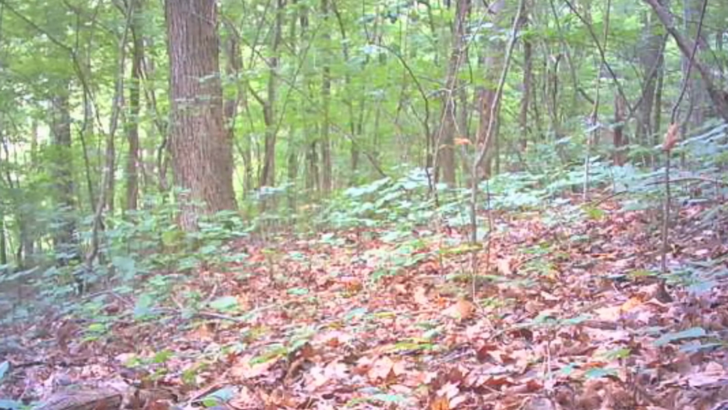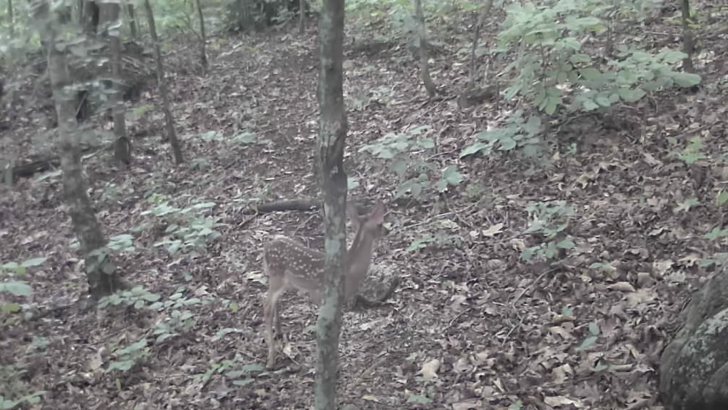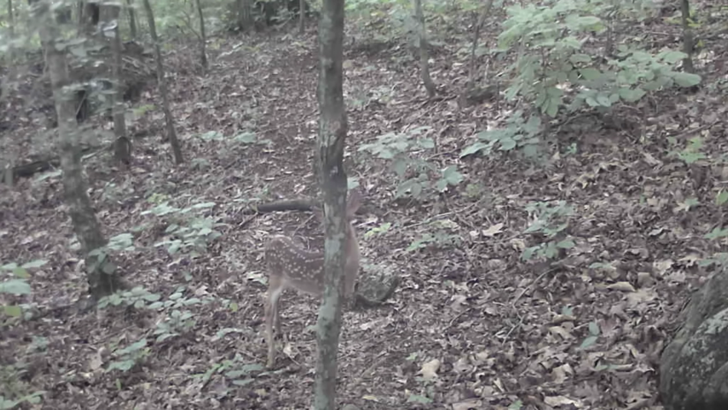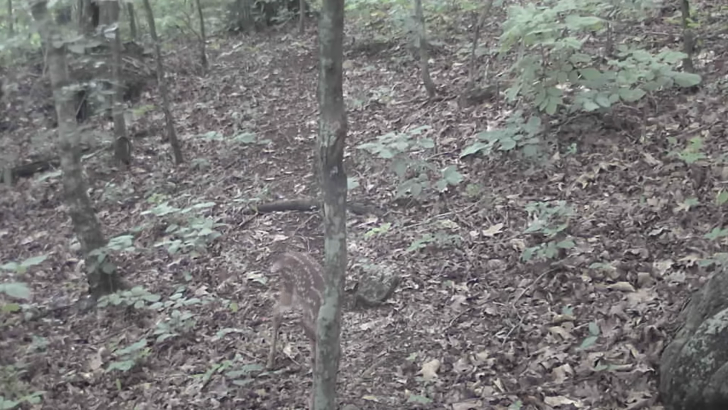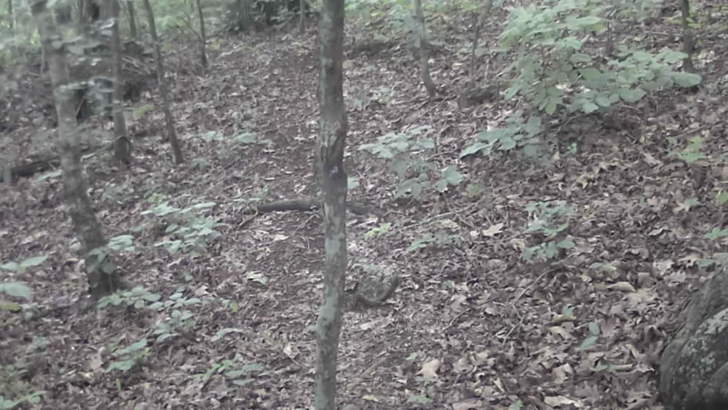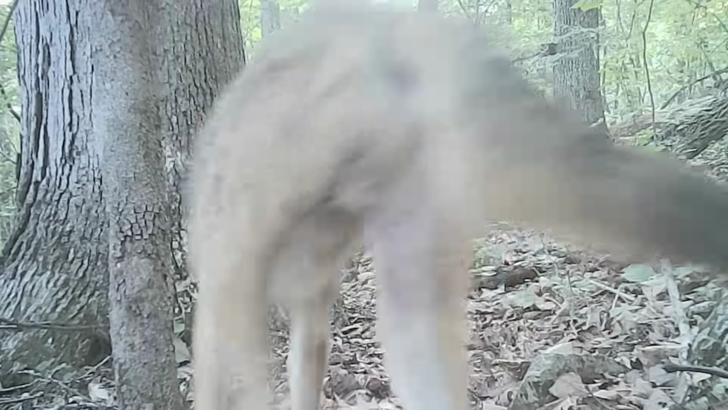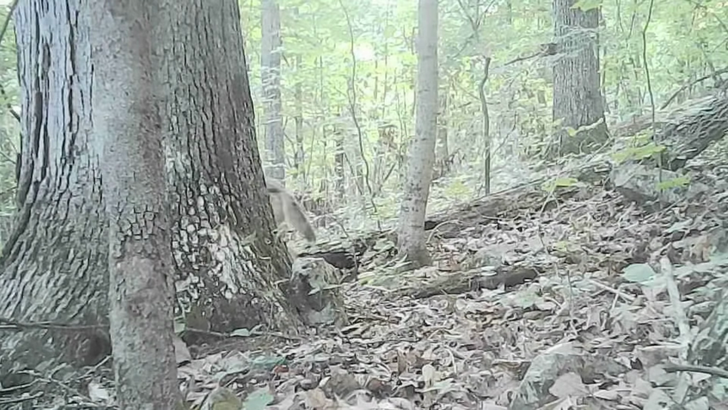And some of the does, you don't see their fawns. I don't know if they're hiding them or what. Well, some of them are just been born not long. They're late this year, but they're beautiful. And the old coyotes, old Charlie Bob out during the day, he don't never ease up on them.